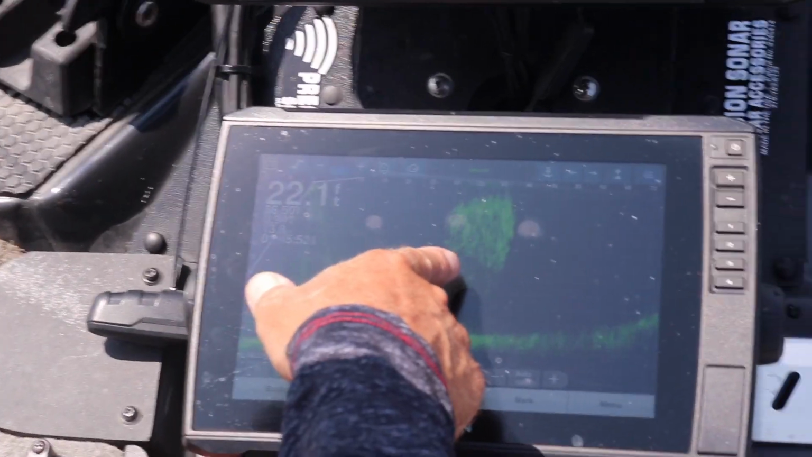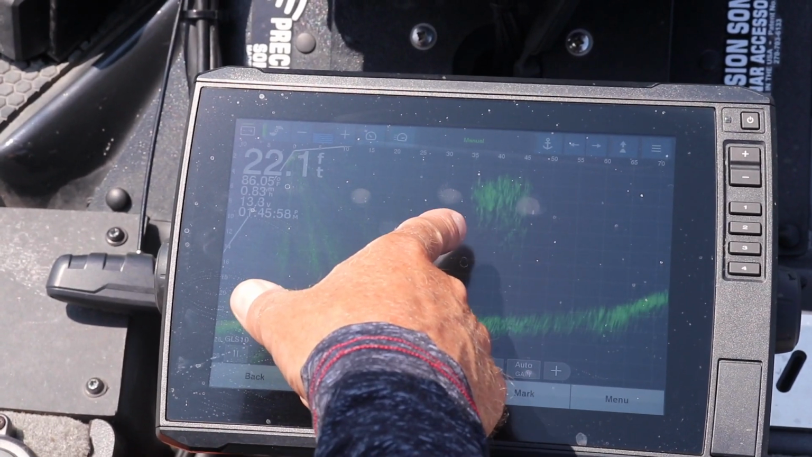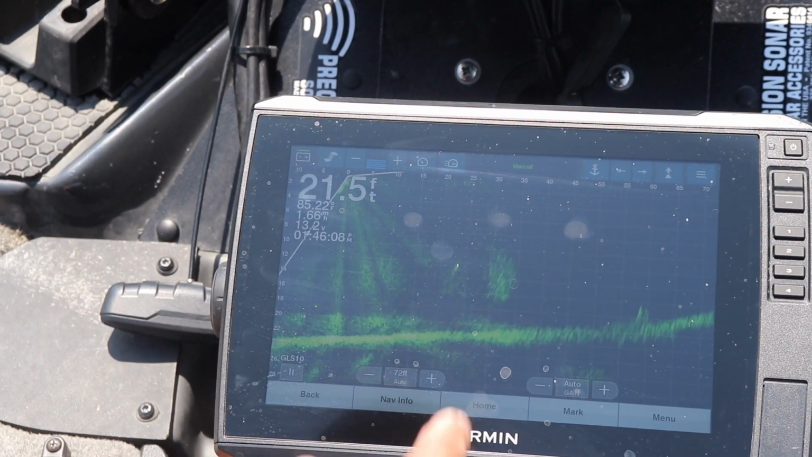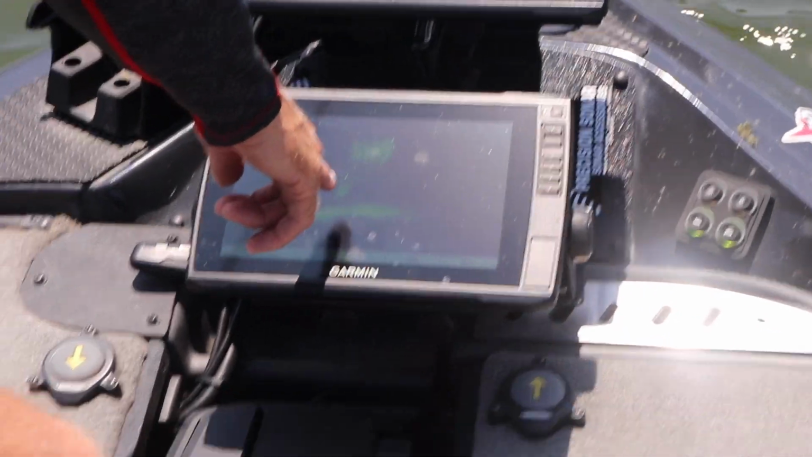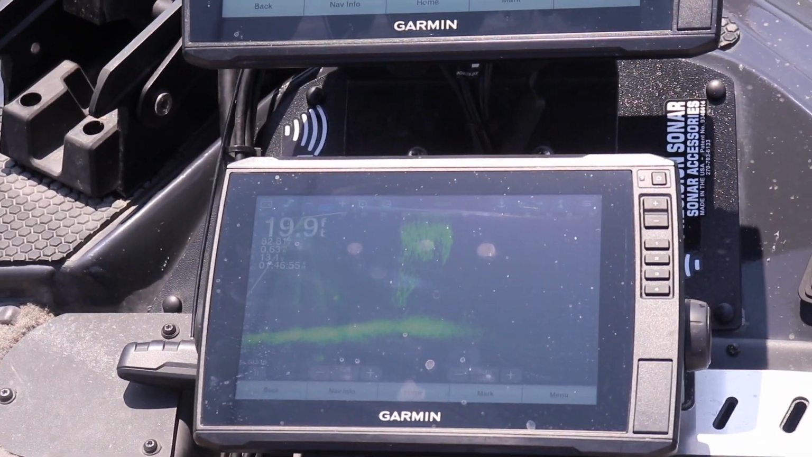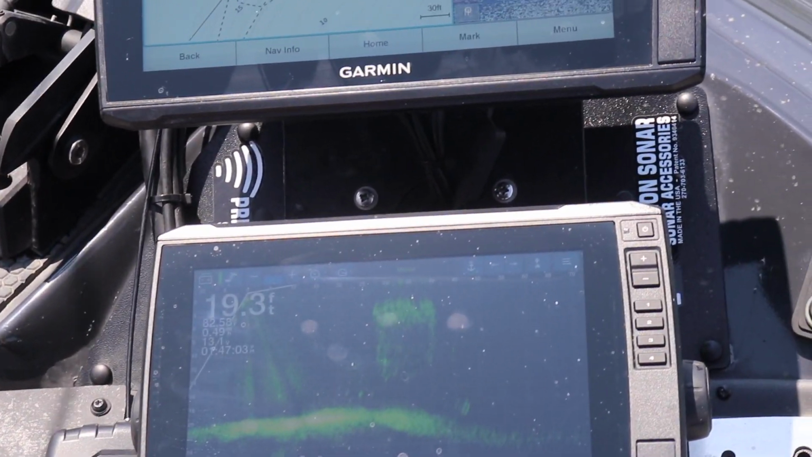So there's a perfect shot of a school of shad, and I can follow them around. I can turn the trolling motor, and you can see them swimming along. We can kind of chase them. So you can see that school of shad. You can see some bigger fish probably feeding on them. Look at that. You can see the fish feeding on them. Let's see if we can't catch one of those.